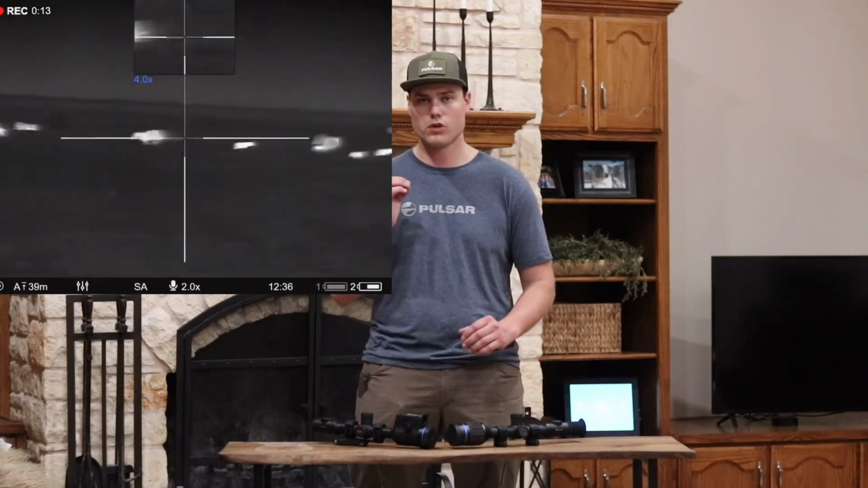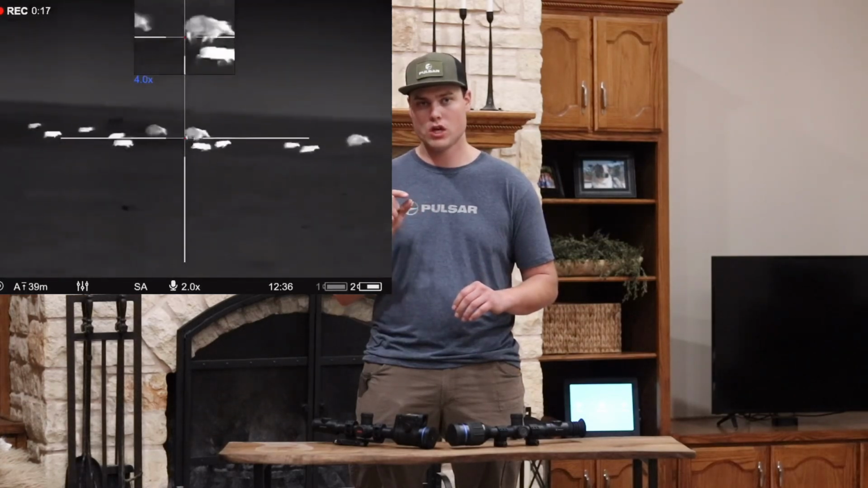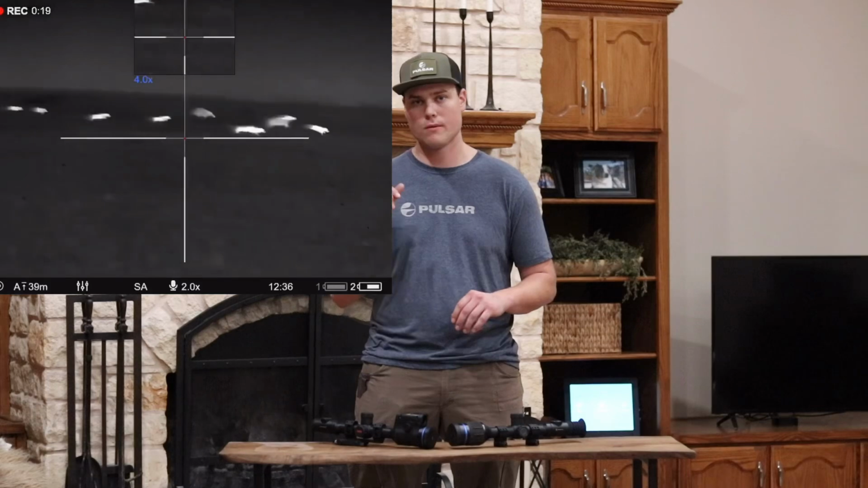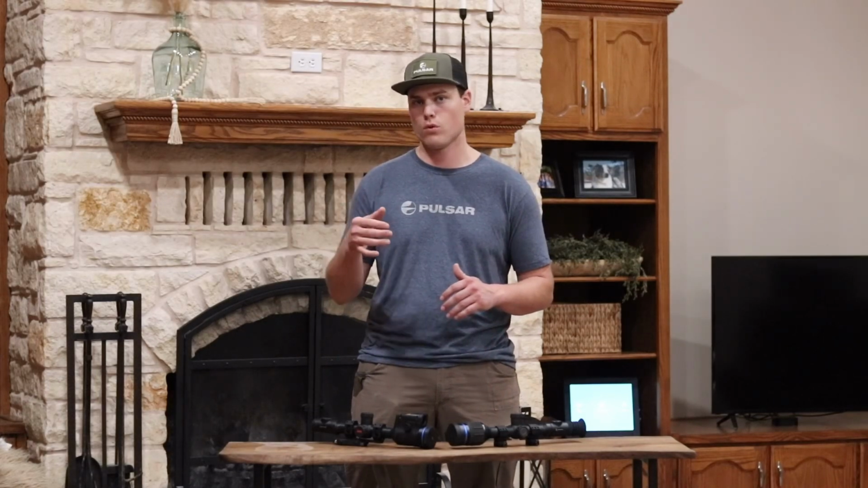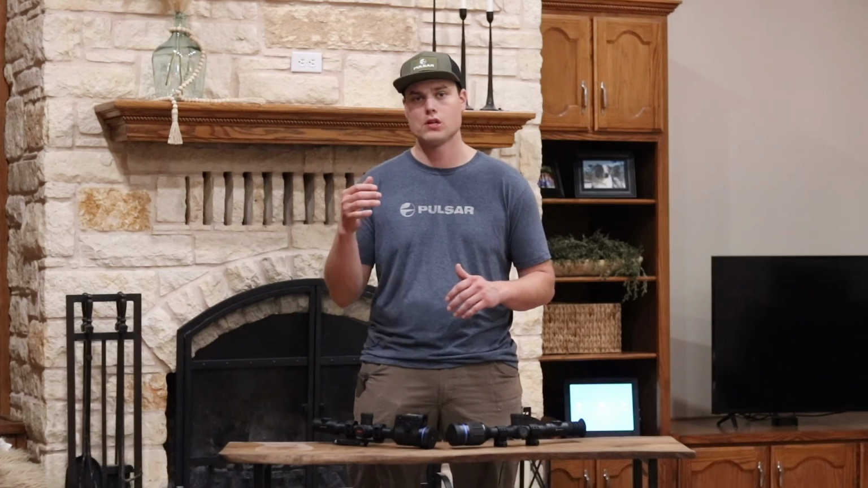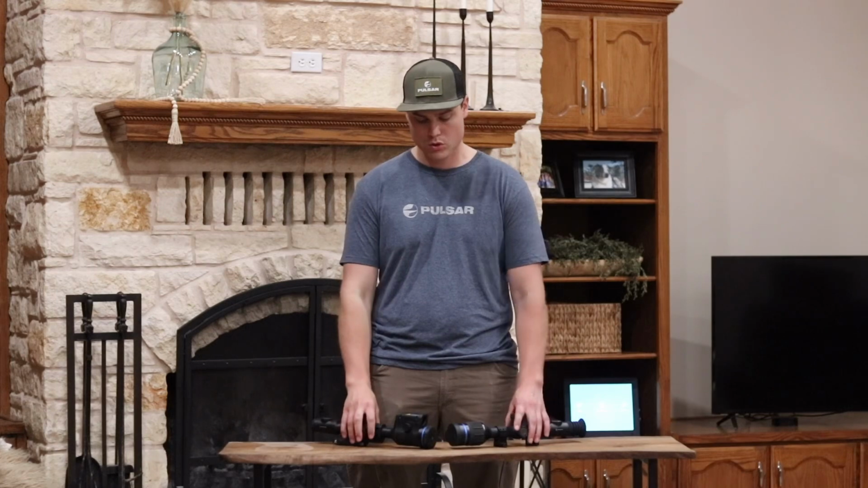When you're sighting in, you zoom in all the way and you can adjust to a lot finer increments, which is really going to help those long-range shooters shooting coyotes at 300, 400, 500 yards, dialing it in exactly like you need. I think that's going to be critical.